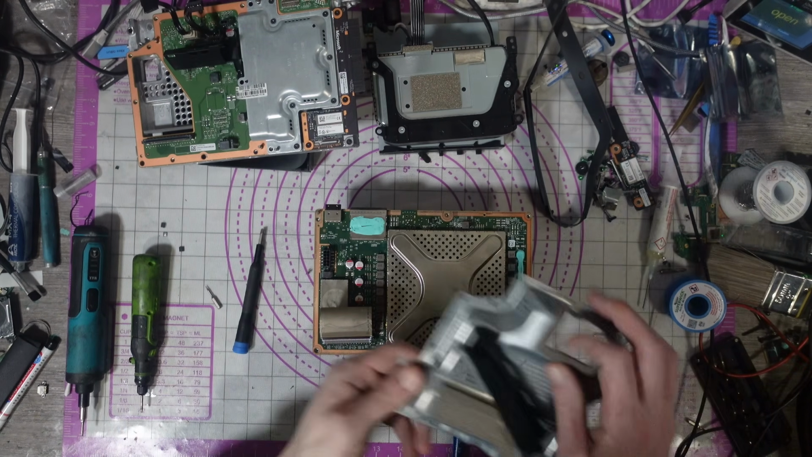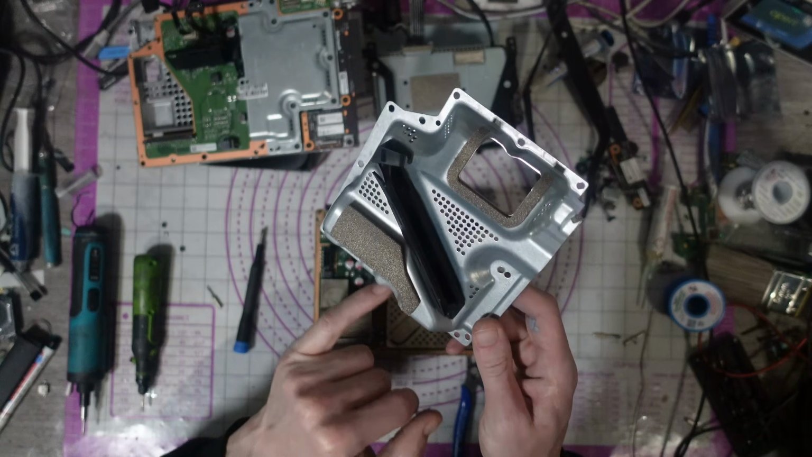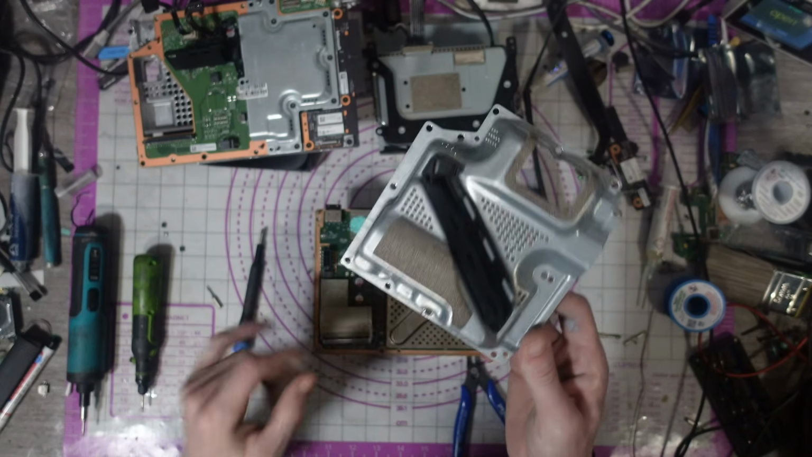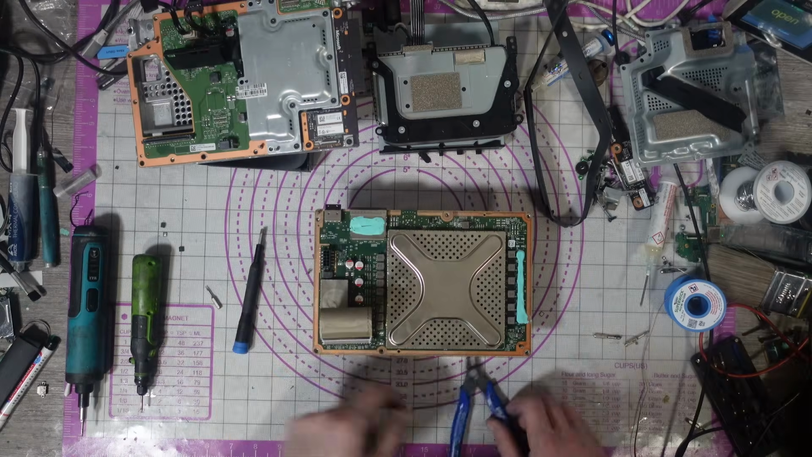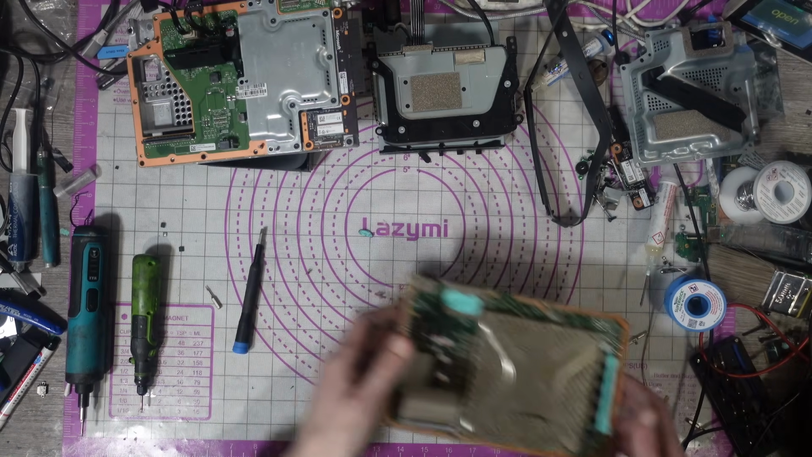Not really any damage. Got a few scratches to the hole where the screw goes through, but not really any damage. No harm, no foul, all of that stuff. Just takes a long time to do.